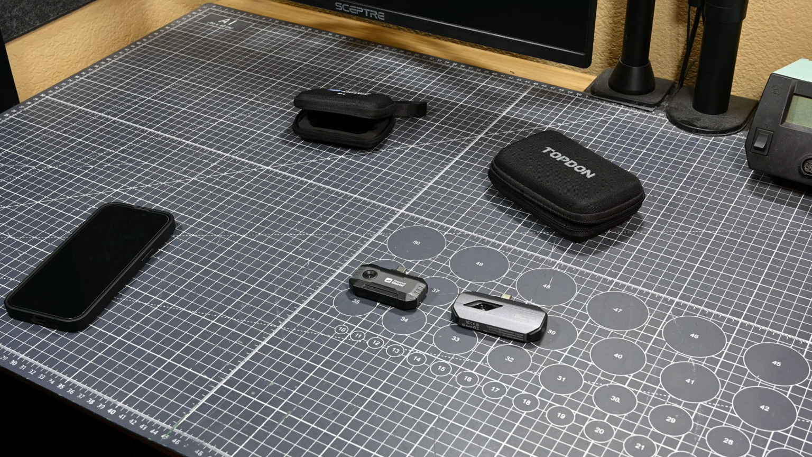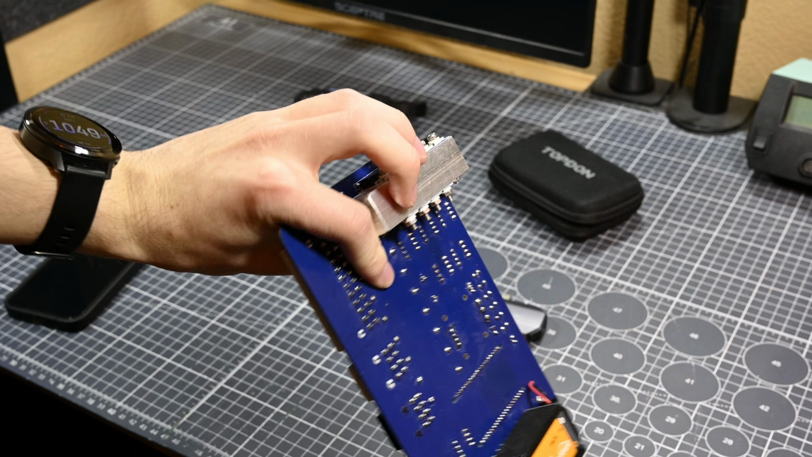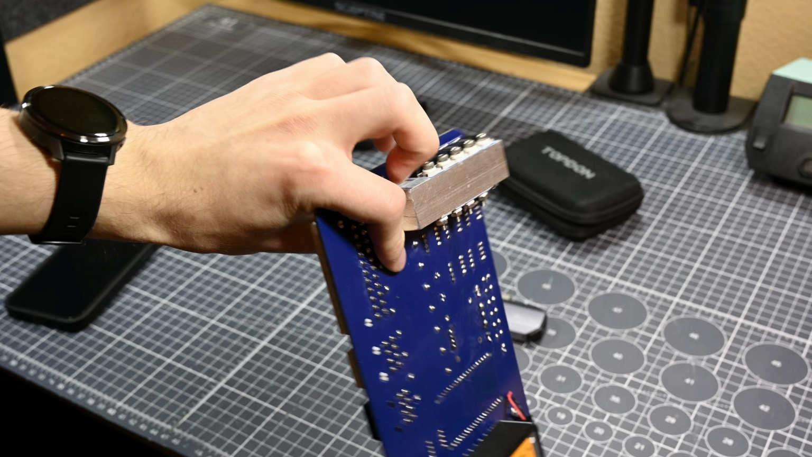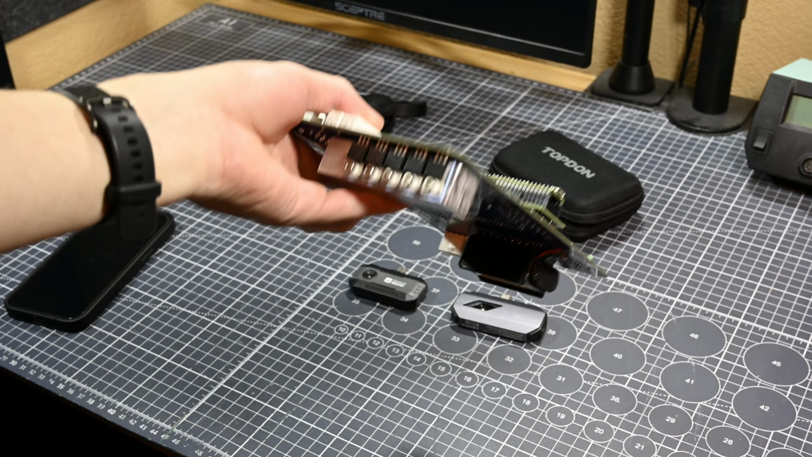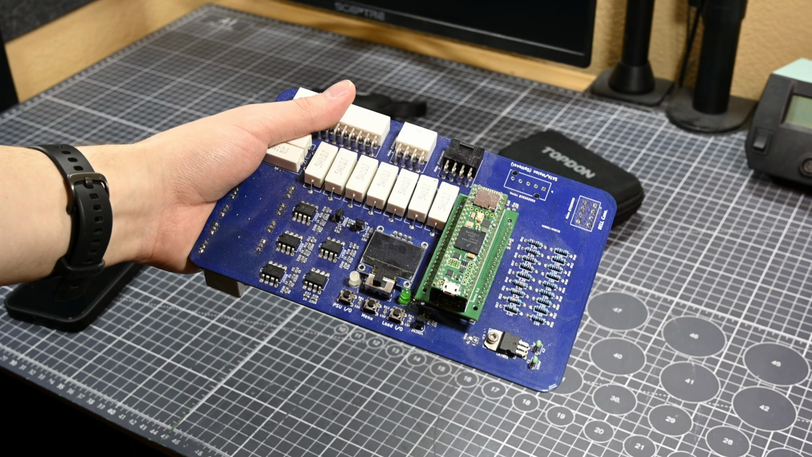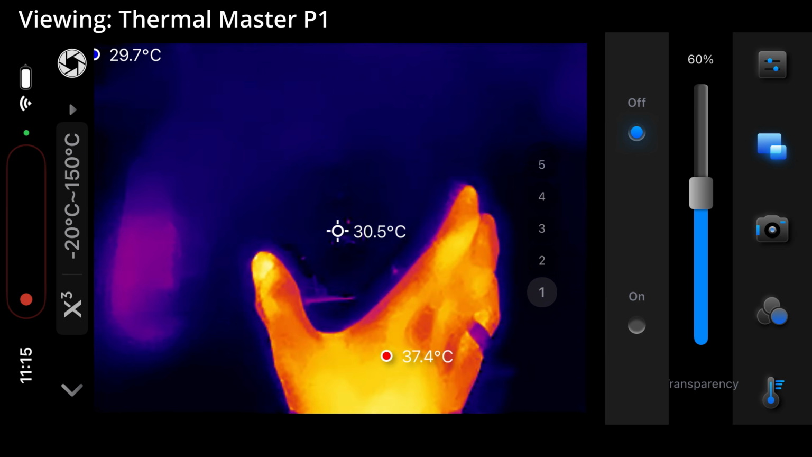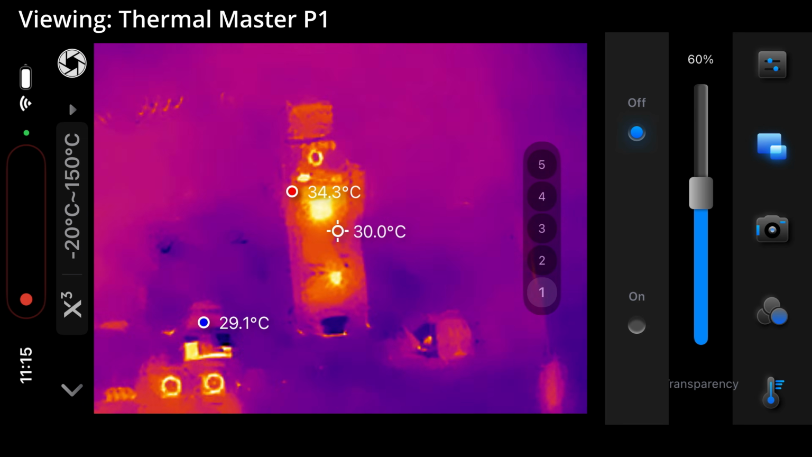Starting out with a very common use case for thermal cameras, looking at PCBs to find components that get hot. This here is my DIY PC power supply tester project, and I'll be using this as the PCB that I'll look at with these two thermal cameras to evaluate the P1's performance. Taking a look at this board with the P1 first, I could definitely see the parts of the board that were getting hot while testing a power supply.